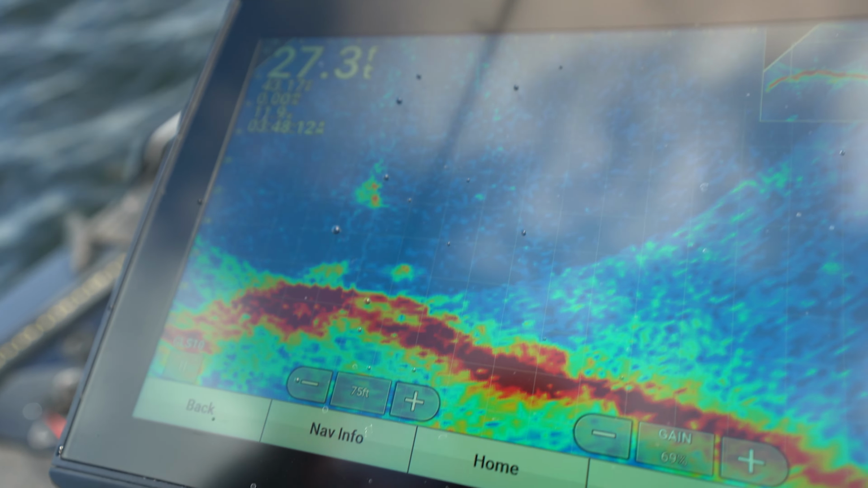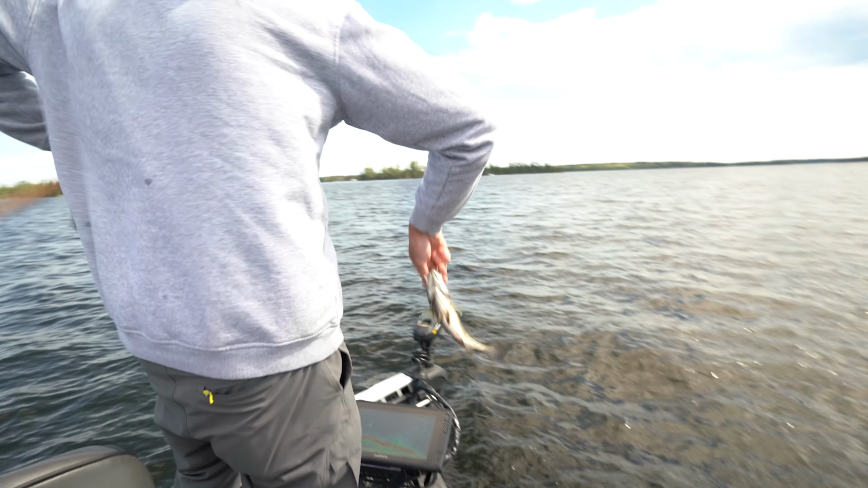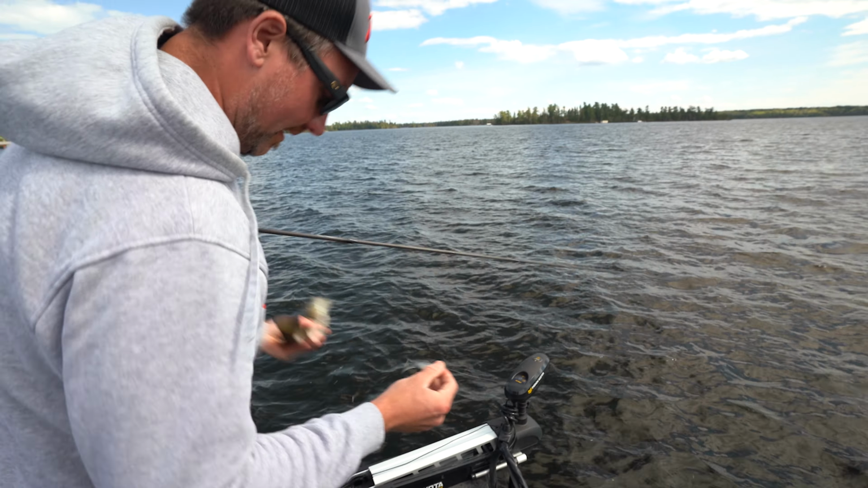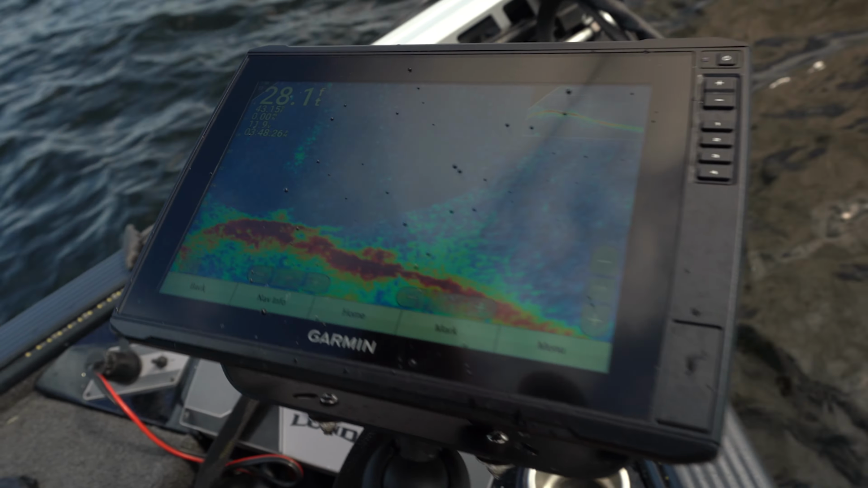Oh boy. I'm going to burn out the barn on these little one-pounders, but it's been a long winter, so I'll take it. I know there's some big ones down there. They aren't schooling by size here.